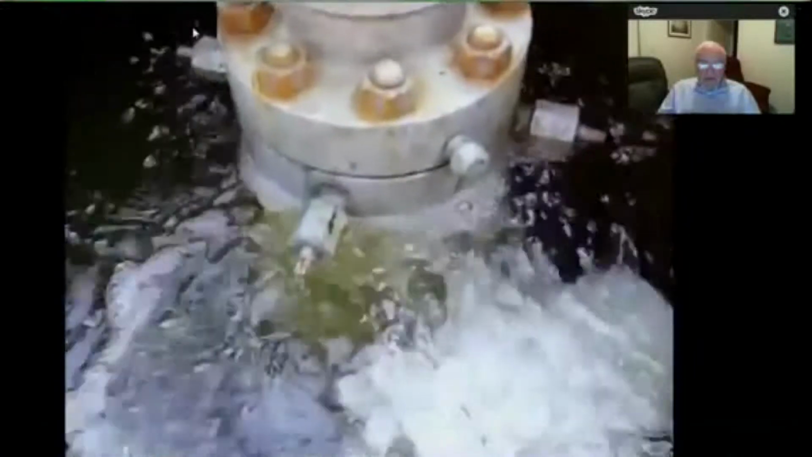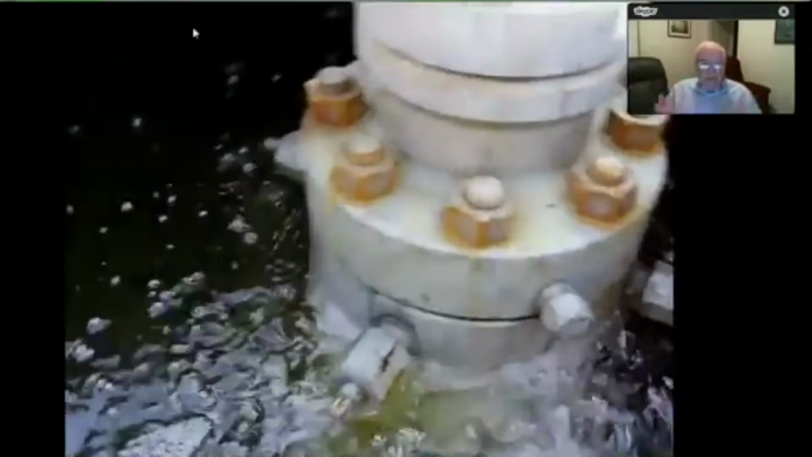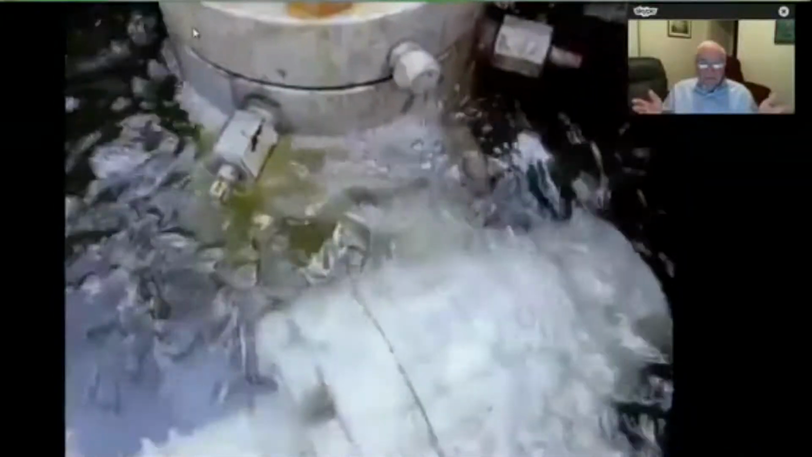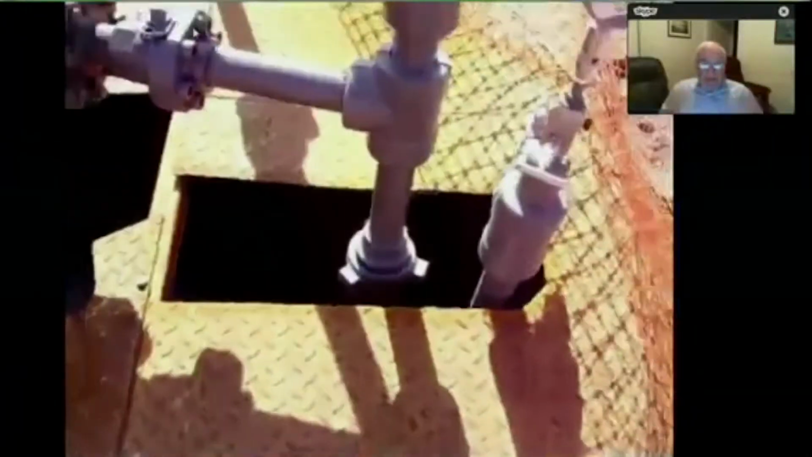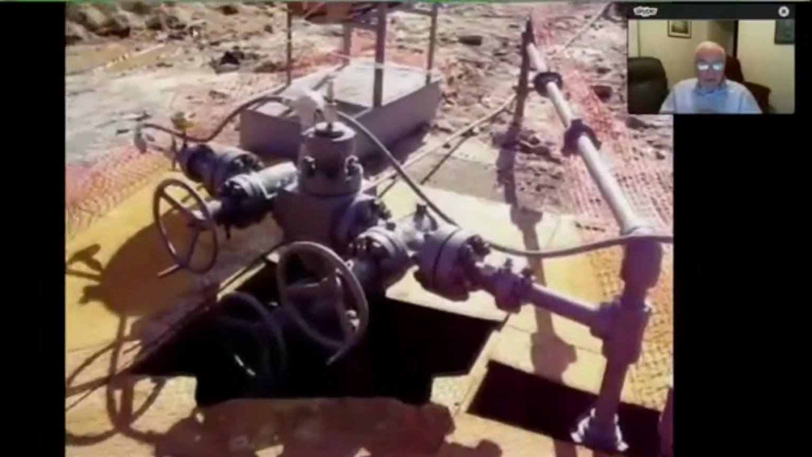So you'll see that there's been water collecting around the wellhead. That's probably snow melt or rainwater. And that bubbling you see is methane gas that's leaking outside the well, coming up into that water, and it looks like it's boiling the water, but it's just gas, like fizz in your fizzy soda drink. And that's methane going into the atmosphere. But it's also going through the groundwater table.